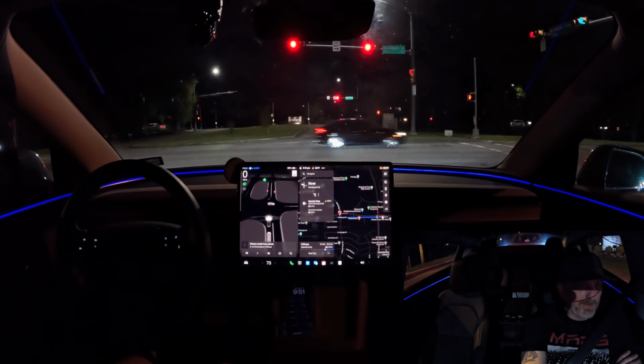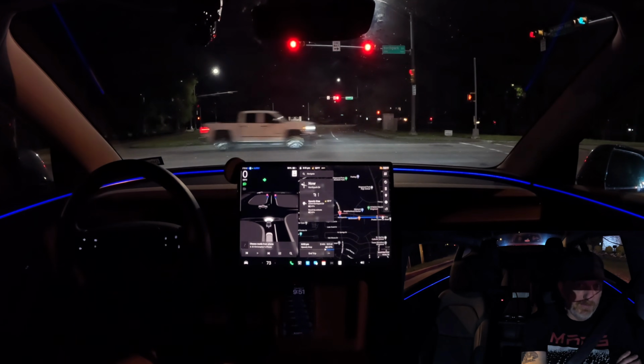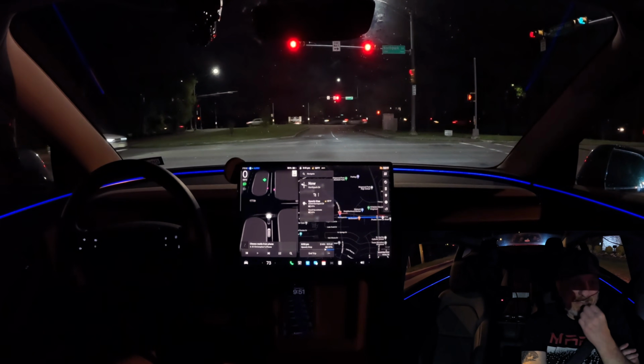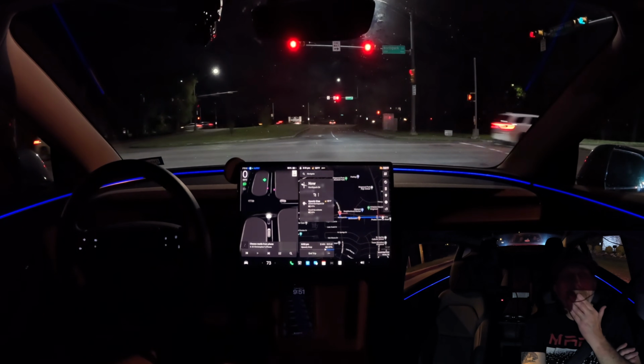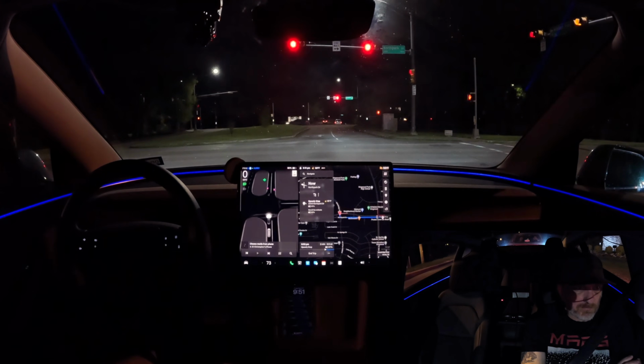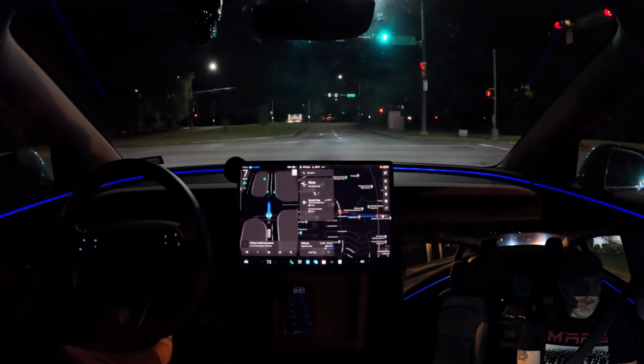Definitely tell some kids out tonight. Hear those engines start revving. Just be safe. There we go. Got the green light. Move on through.